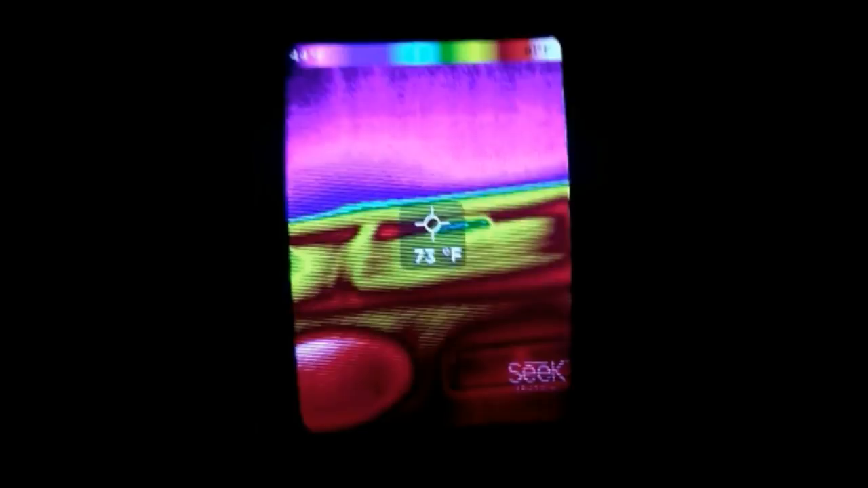So if we're seeing something else, that means that there is something there. Fact. This is where things start to get extremely strange. I'm actually sitting in the car at the moment, and you can see how hot and warm the car is. There's a bar up the top there that gives you indicators of what we're looking at. In the centre there's crosshairs, and that tells us exactly what the temperature is.